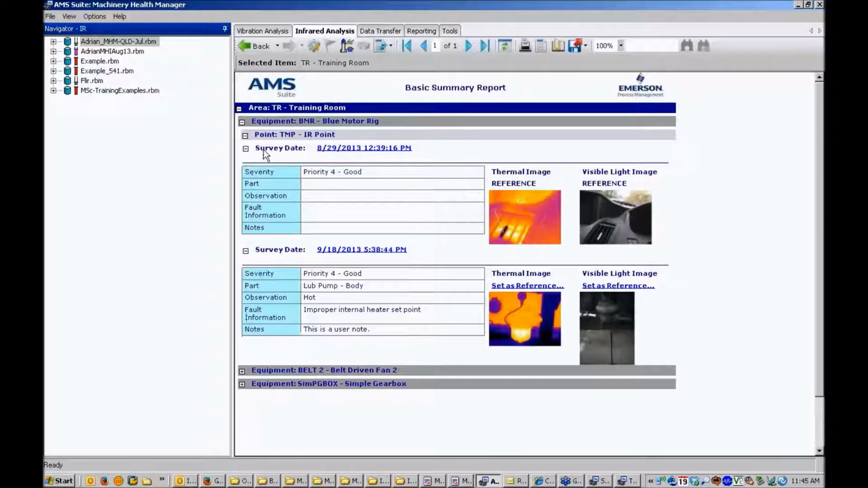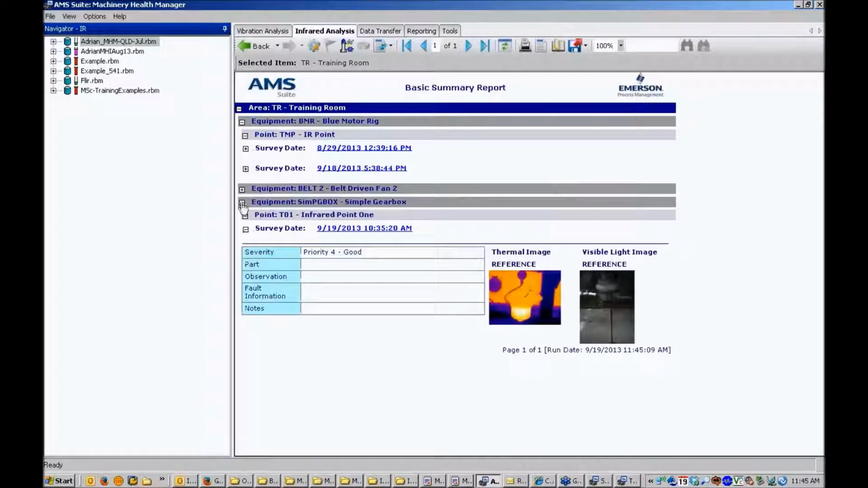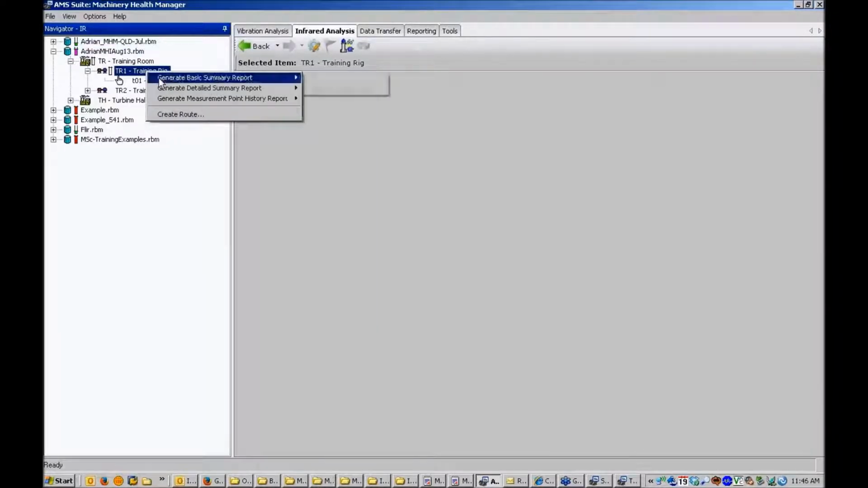This top one here has 1 point and 2 surveys. So I can, again, collapse to the survey level. And if there are multiple points, you can see multiple points. So hopefully that gives you a flavour of what you can do there. Let me go back to my original database. I think I covered all the reports there. So you can do those basic reports and detailed reports at every level of the tree.